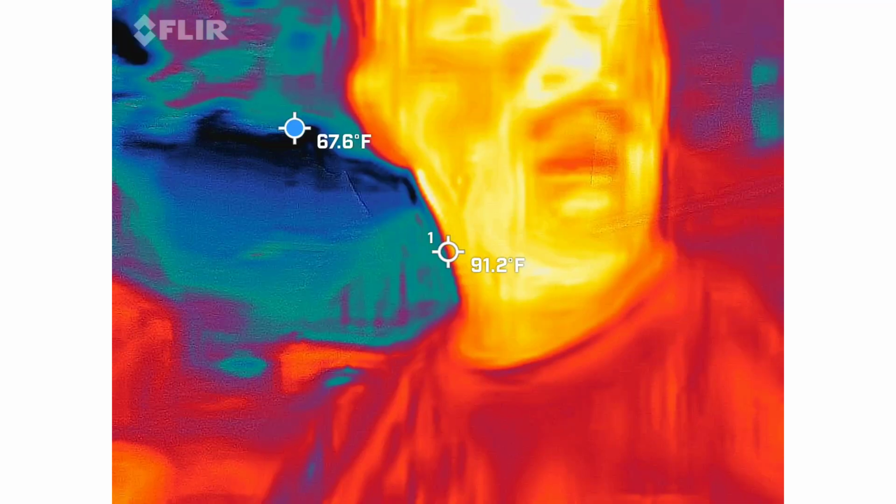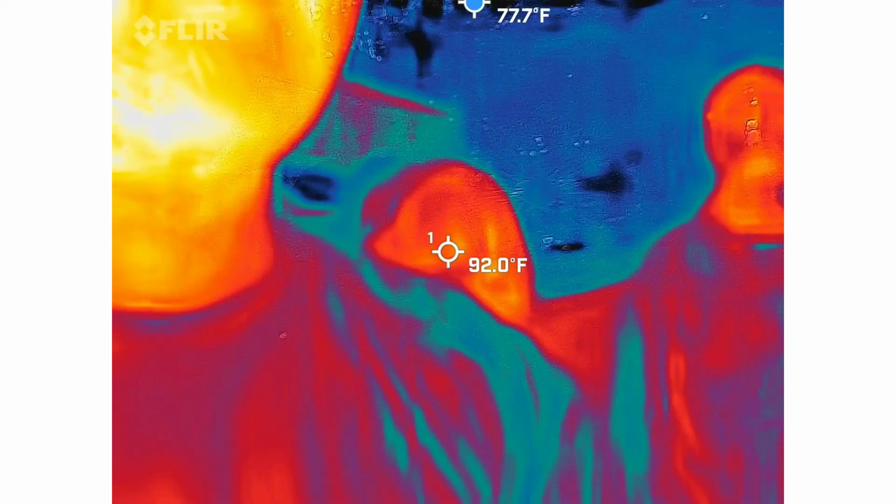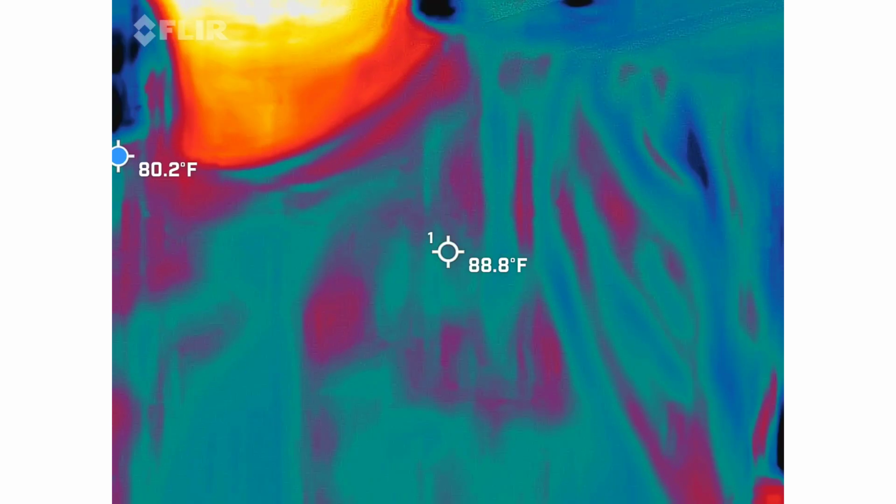No, this is the real deal here. You should be able to see me in there, red, orange, and yellow guy. So this is a FLIR Pro 1. This is what firemen use to actually help save people. So this isn't a crazy phone app, so to speak.